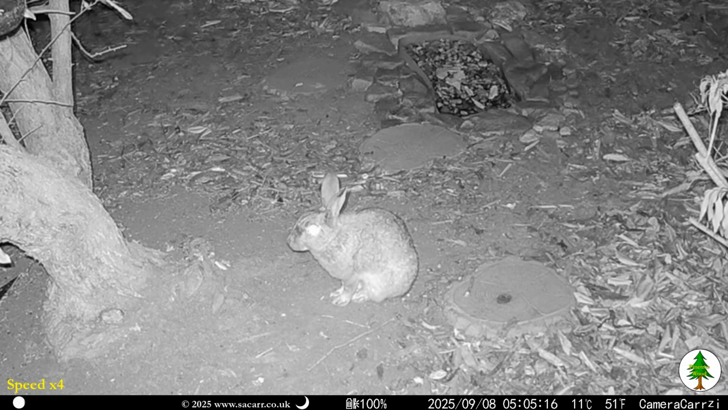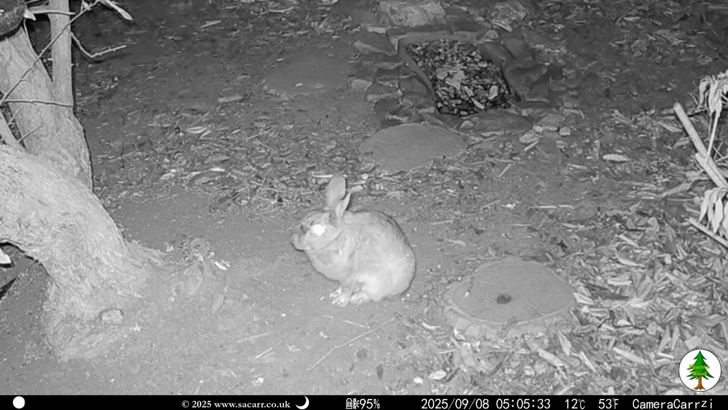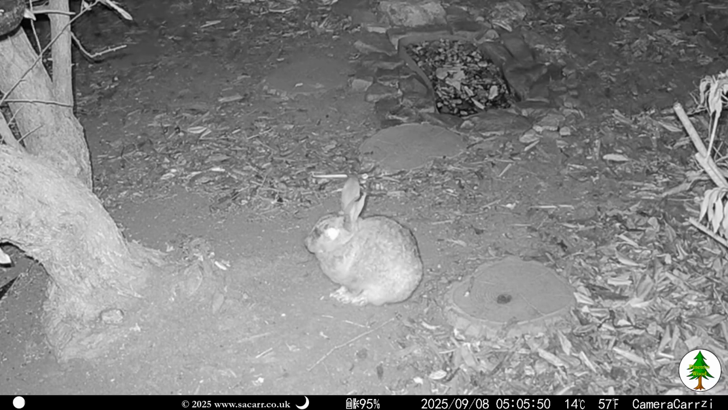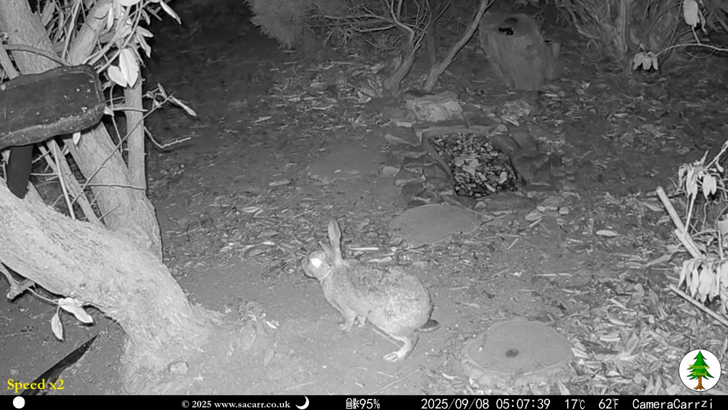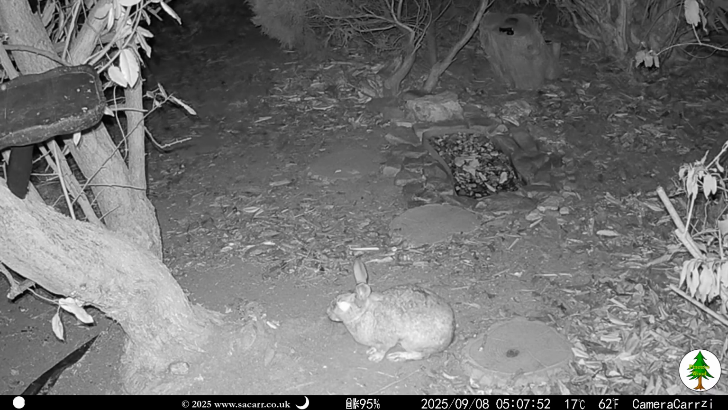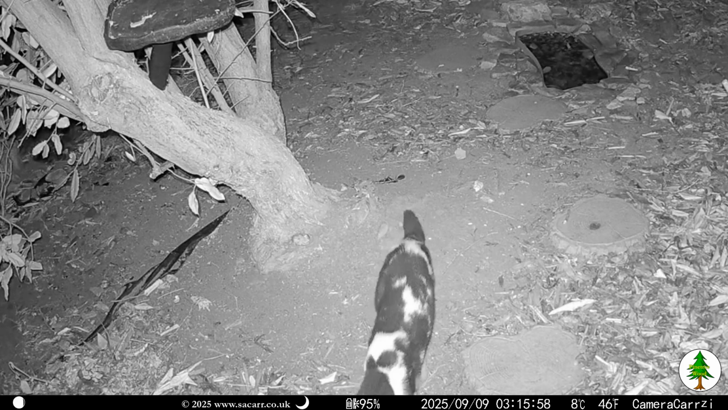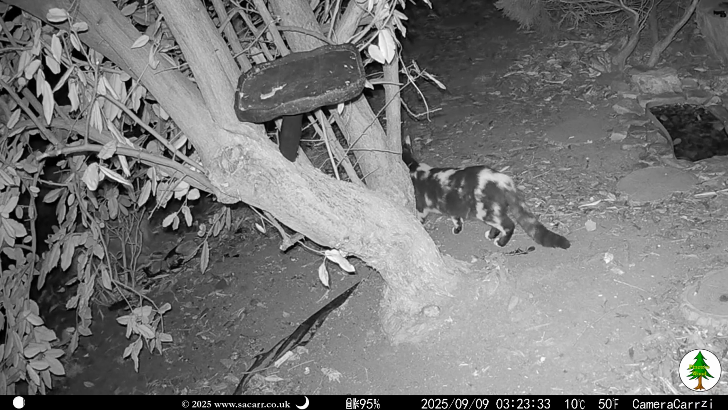I don't know whether this rabbit was the parent to the one that the fox got, but it has spent a lot of time sitting by the tree in the wood, sometimes for several minutes at a time. The cats generally just pass through the woodland on their nightly travels, but I have seen them sit in the same spot by the tree.